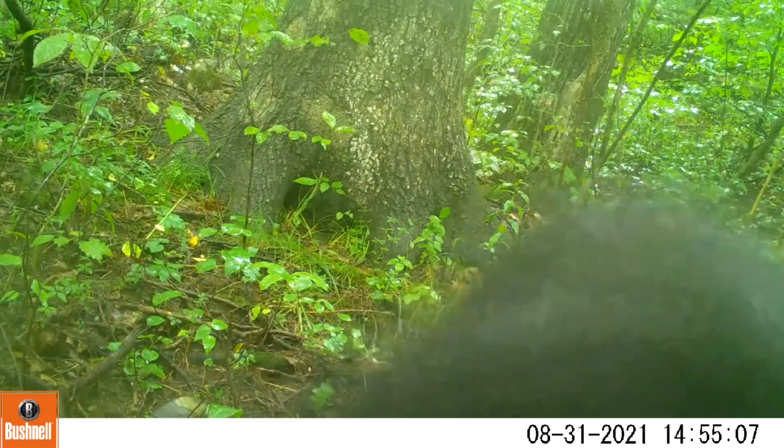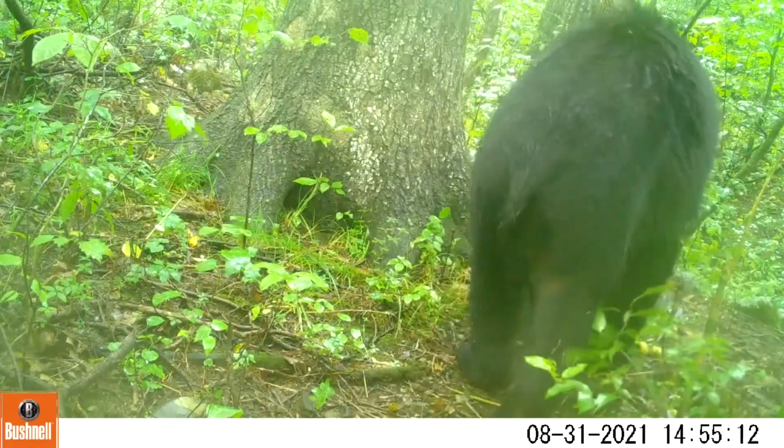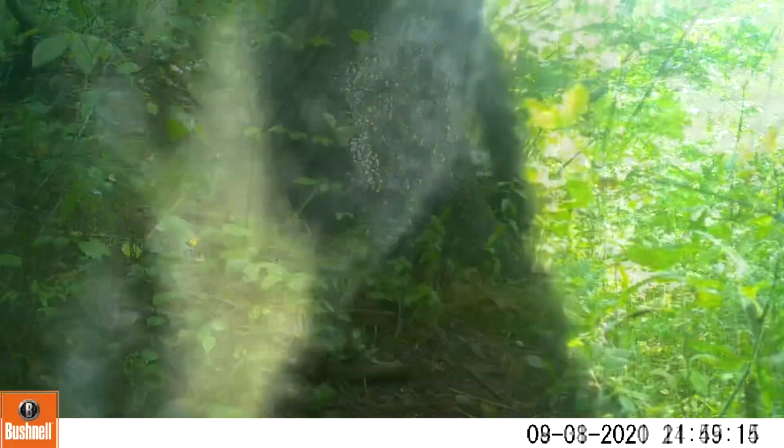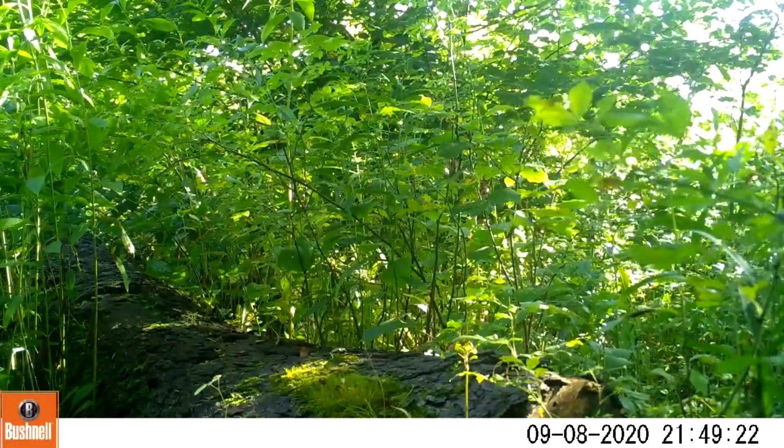I love watching him shake this water off. He clearly just went for a little swim in the creek that's right behind the camera. We're able to tell the bears apart because they'll often come up and stick their face right in the camera, and they have pretty distinct markings.